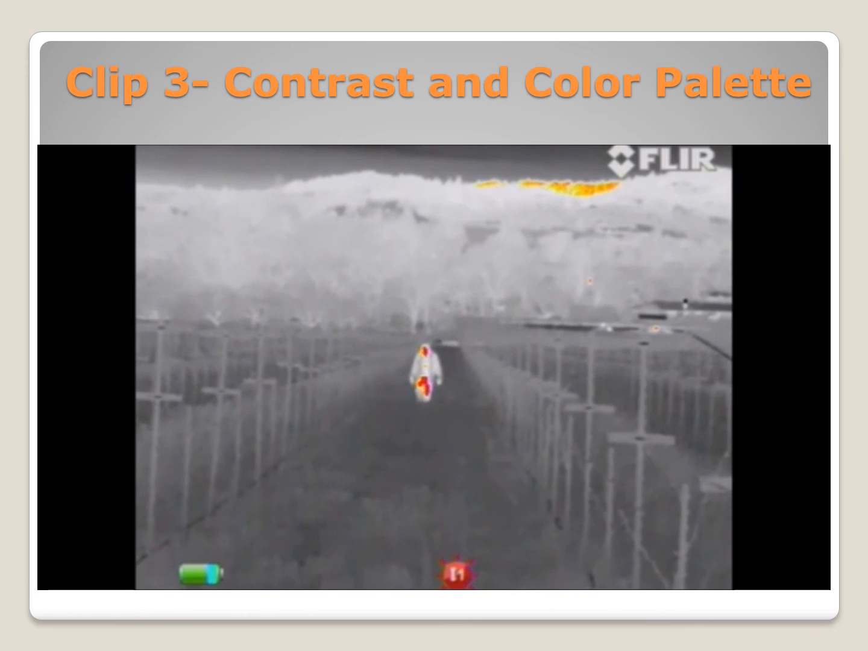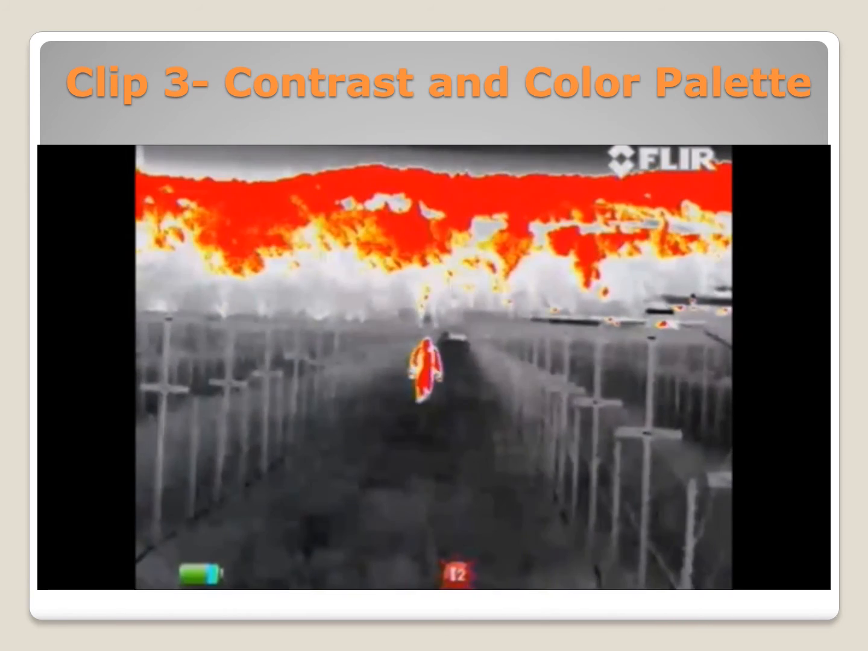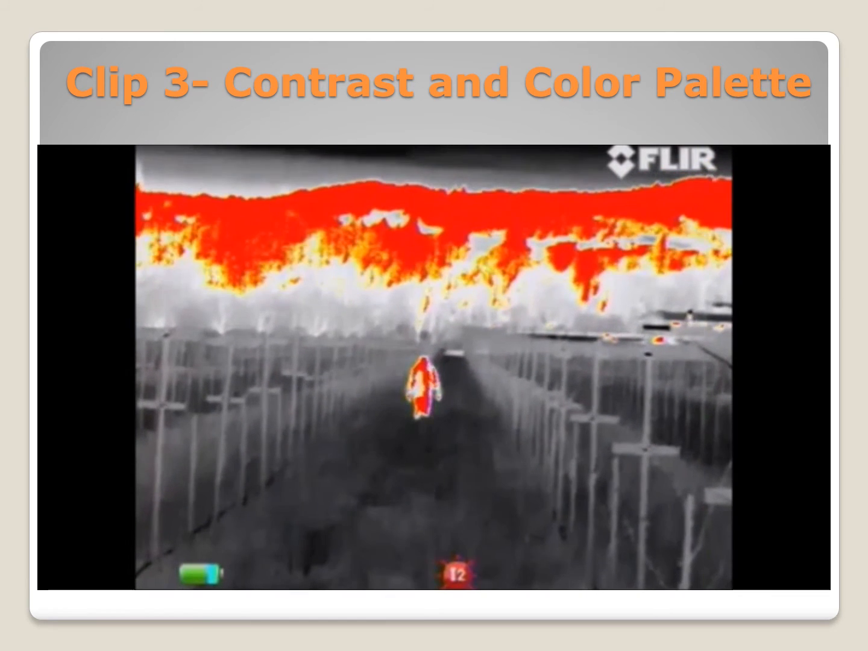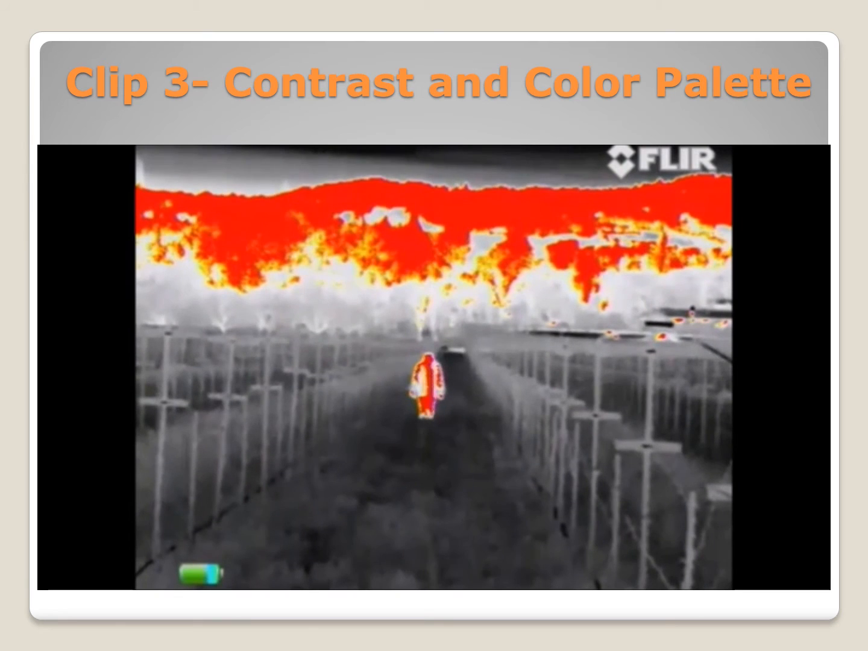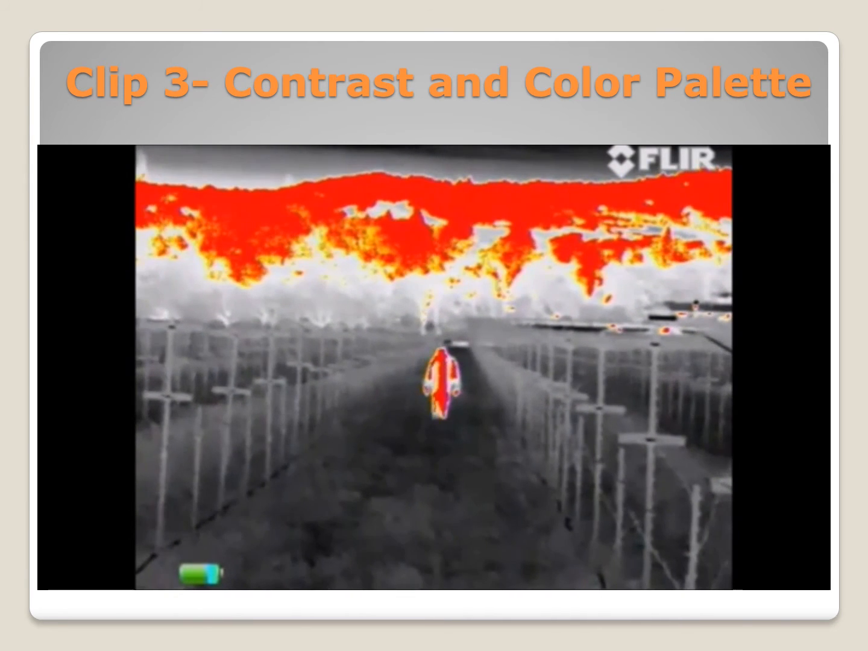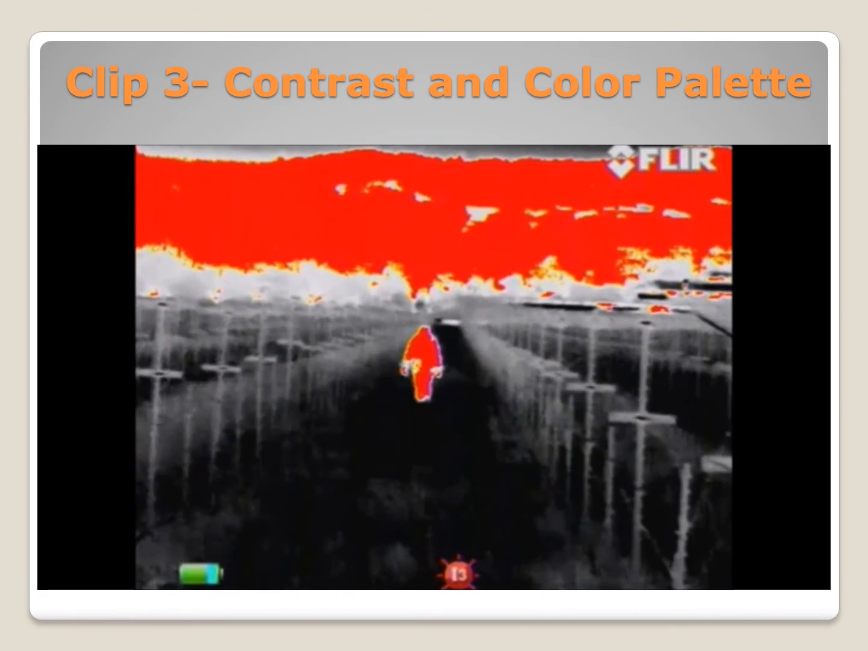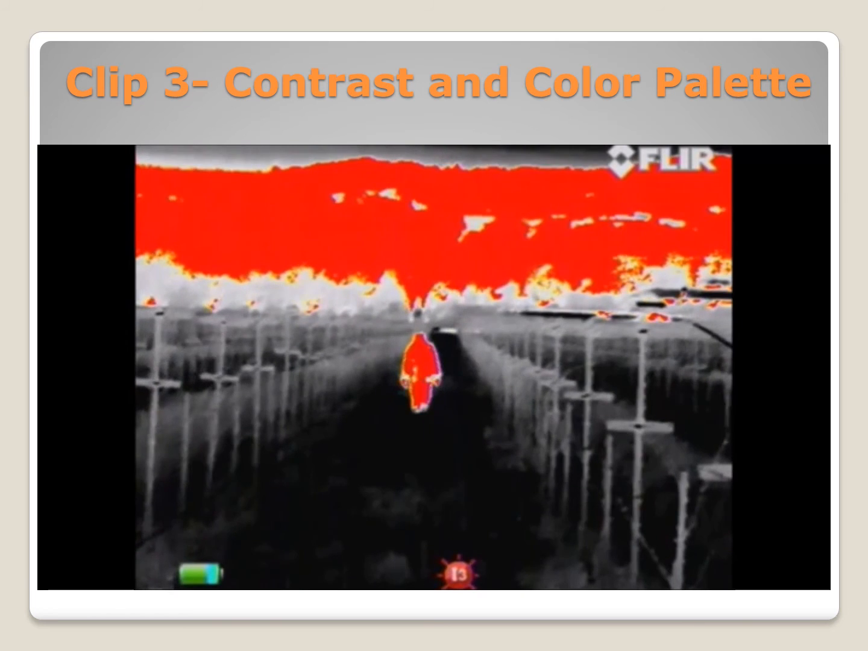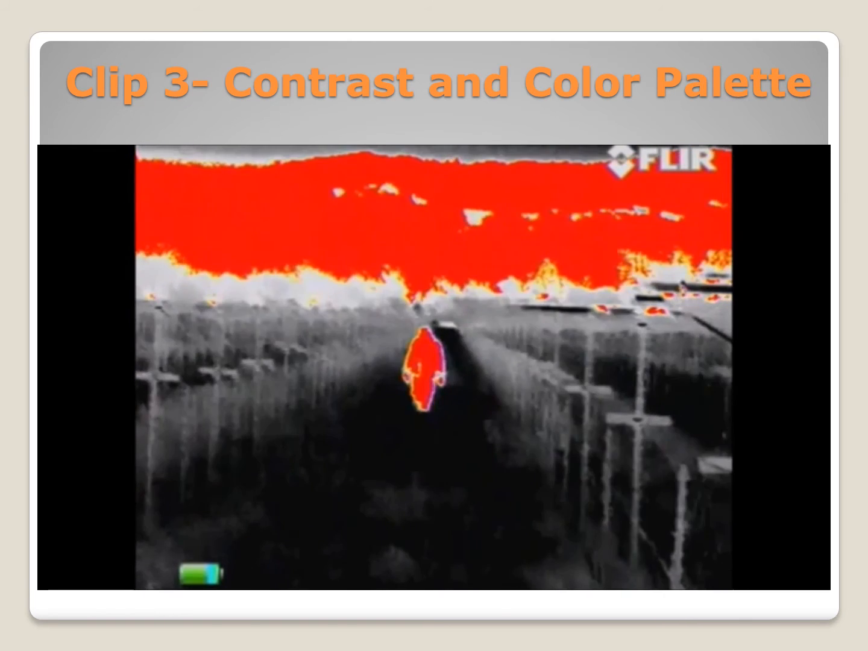In this particular case, you can see the warmest heat signatures are showing up in red, but this is something I really want to draw your attention to, the red in the trees. That's not really that the trees are that warm, it's because the night sky is the backdrop to that. So relative to the night sky, the trees are quite warm, but their temperature is not the same as the person that you see moving towards you, and that obviously is a very bright heat signature.